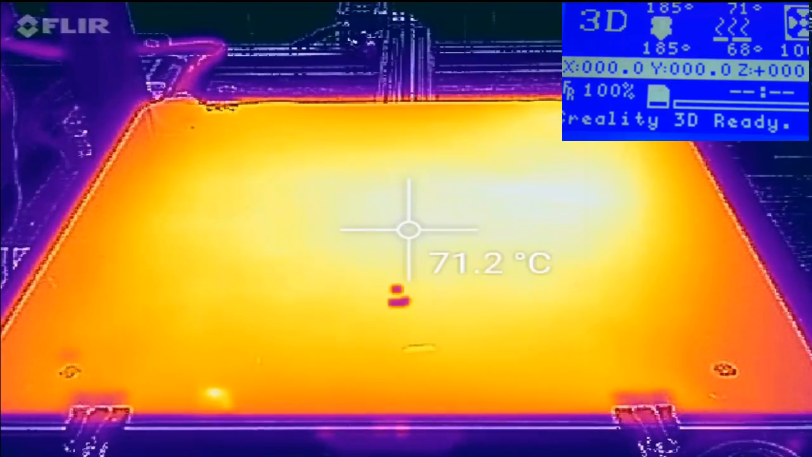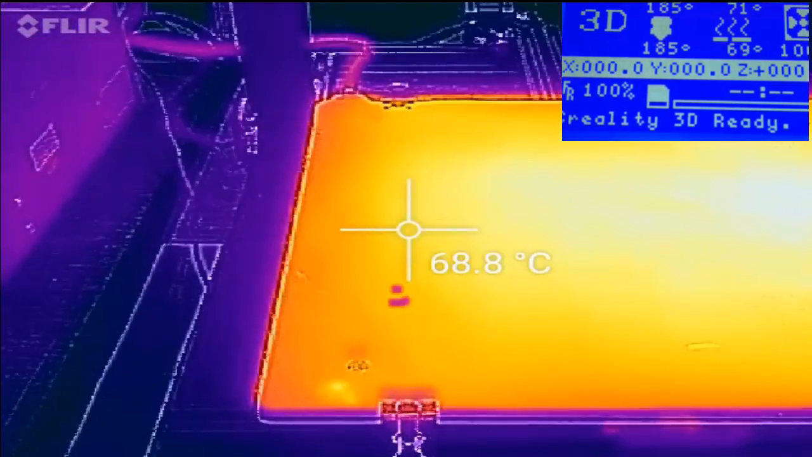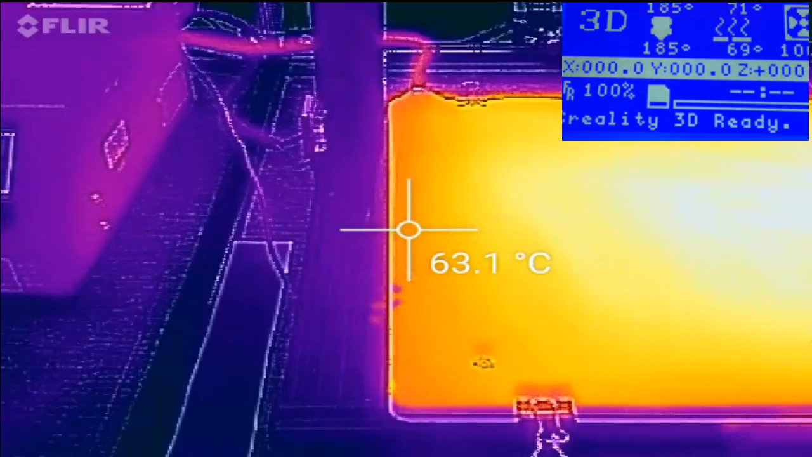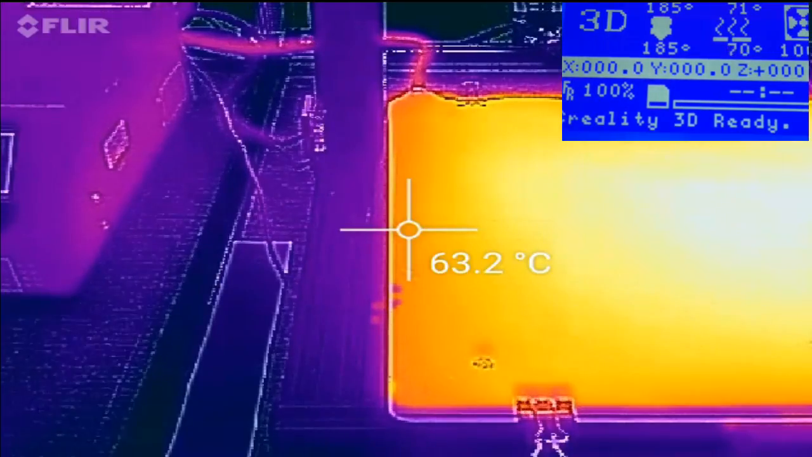So as you see, the difference is getting larger between the edges and the center as it gets warmer. So I don't know if it'll dissipate. So again, we see pretty much here in the difference of time, it's probably the same on either side. So we have about 63.1, 63.2.